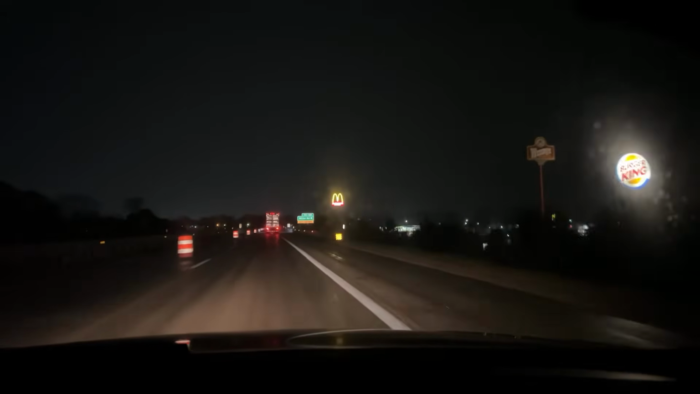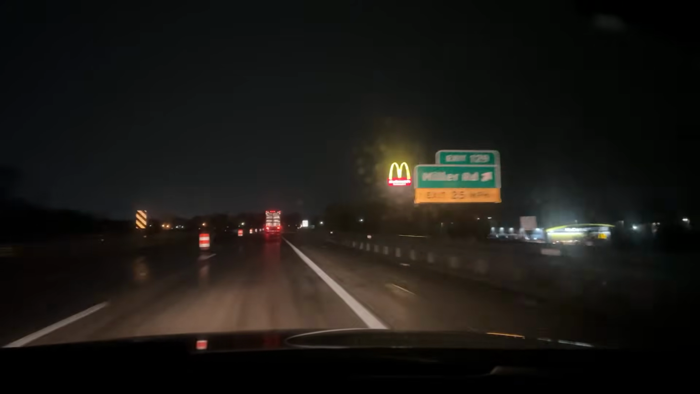This is down to one lane. So did the driver get on and drive maybe in the ditch or the median or in the barrels through here, or did he get on after the road construction? That's what I'm wondering.